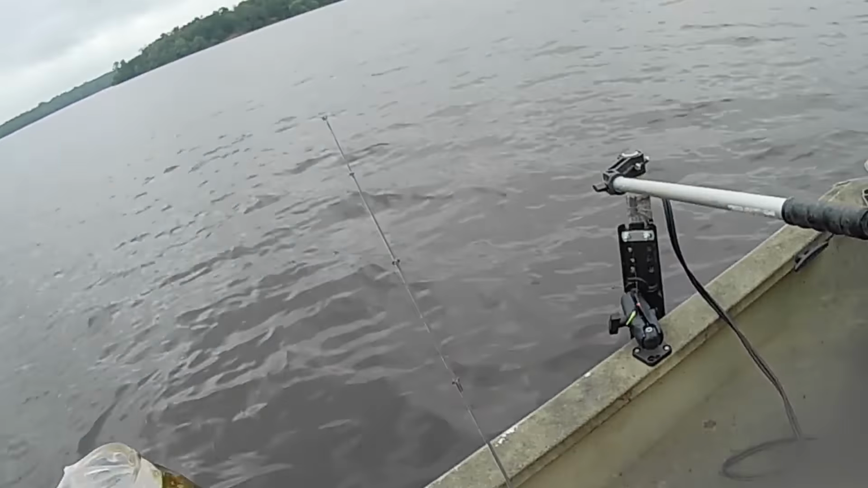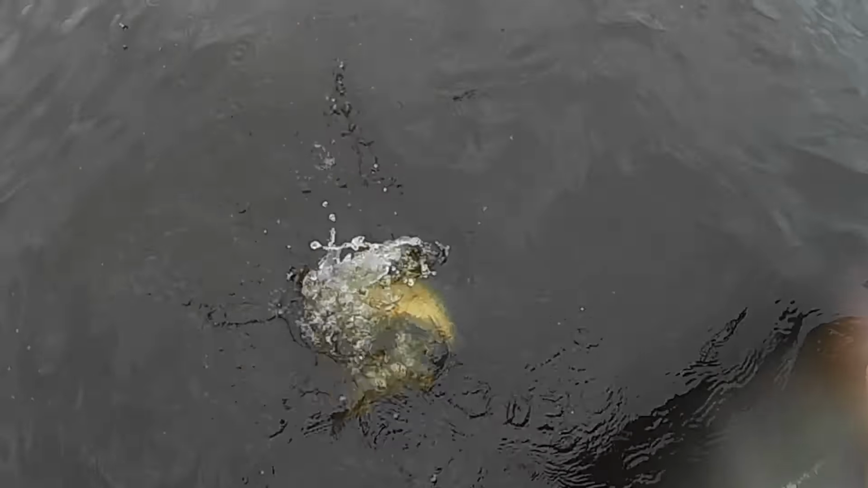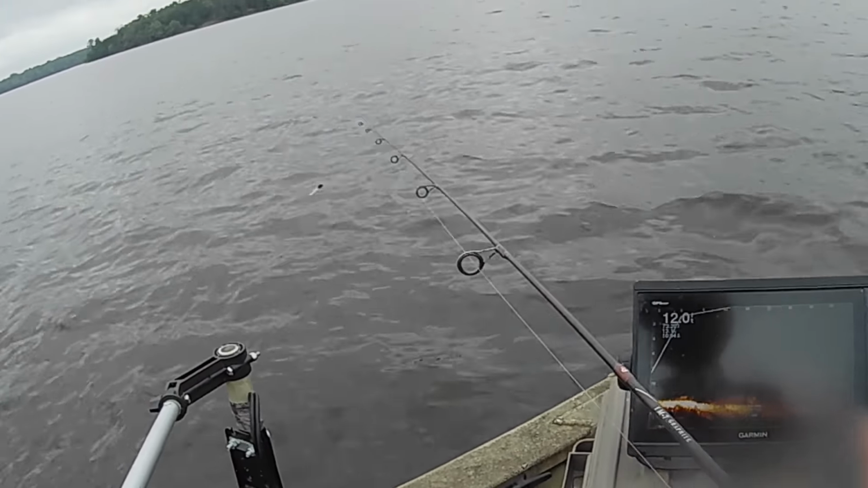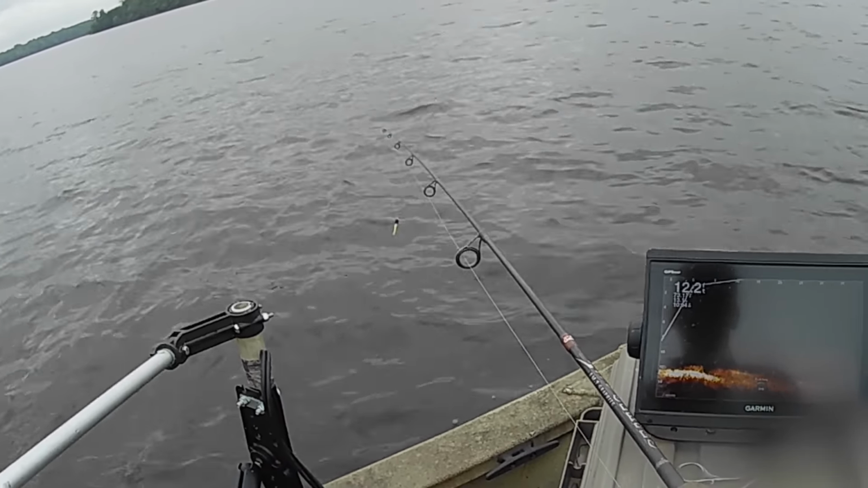Man, what a good fish. All right, let's get this big girl back in there. All right. First cast on the second spot. I hadn't been fishing, I guarantee you I hadn't fished 10 minutes. And that was a good one there.